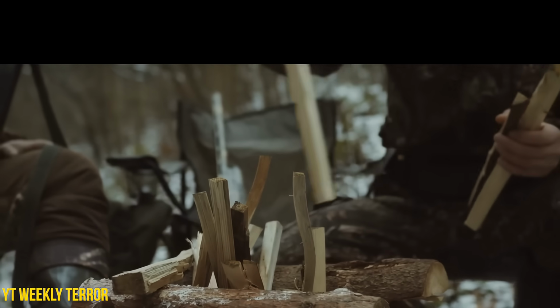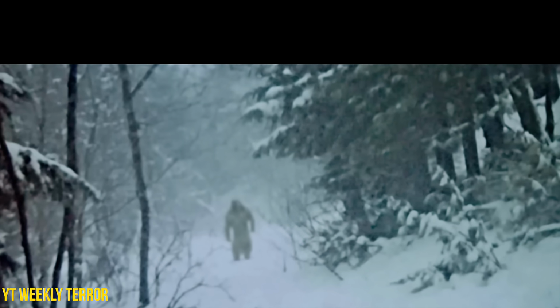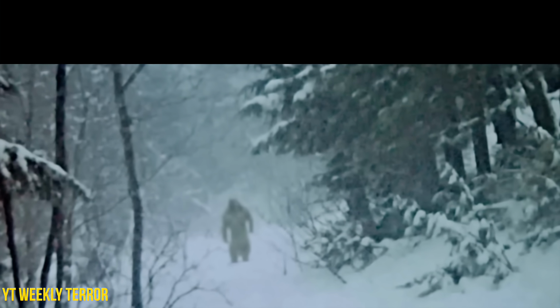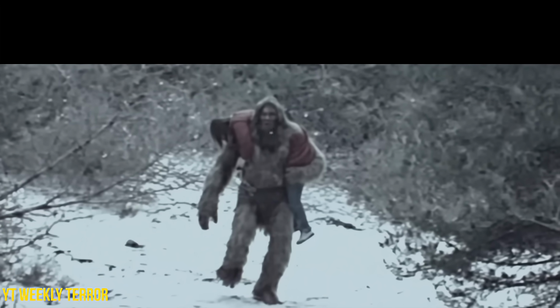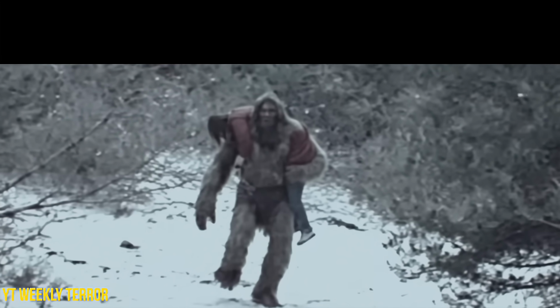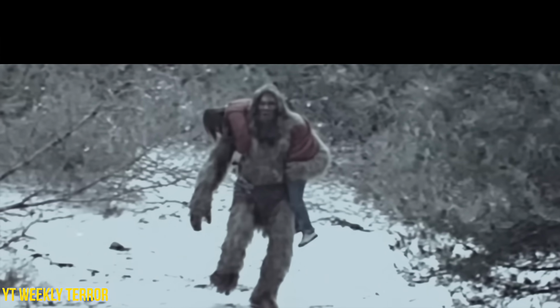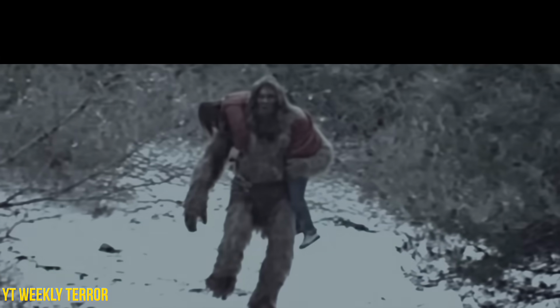Hours into the search, one hunter spotted movement below that looked like a bear. The pilot circled back, and that's when they realized it wasn't a bear at all. Whatever they were watching was walking upright. It stood roughly 8 to 9 feet tall and moved with purpose through heavy brush. Slung over its shoulder was what appeared to be a limp human body, wearing a red jacket that matched the missing hiker. Instead of calling it in immediately, they followed it.